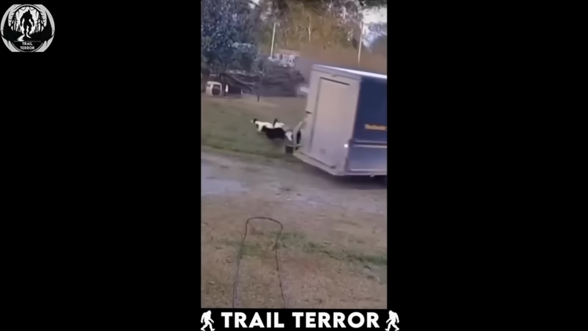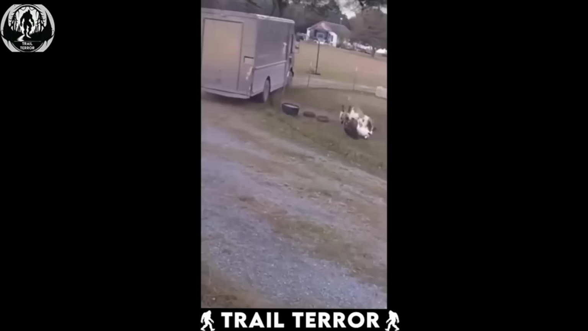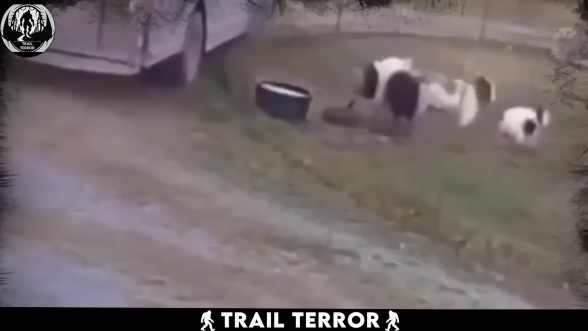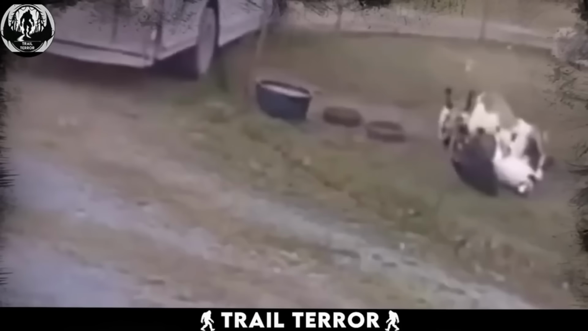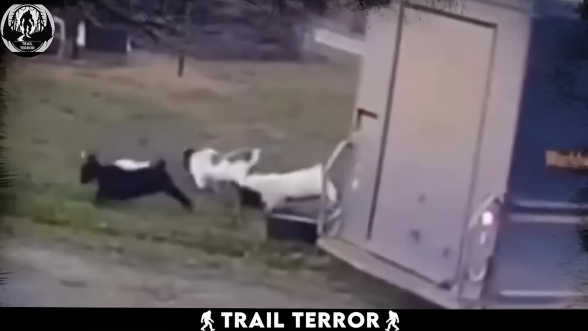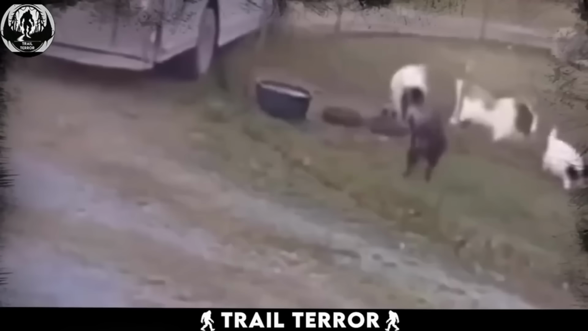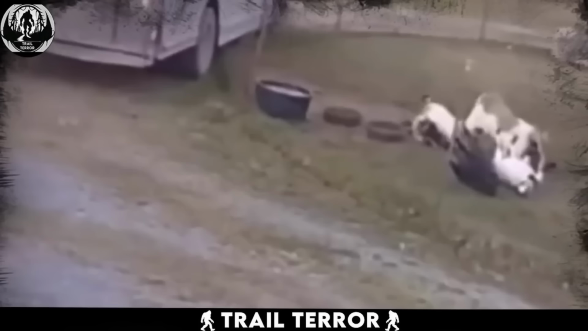Okay, maybe you can chuckle a little, but seriously, this is a condition called myotonia congenita. A sudden sense of danger triggers it, and their muscles lock up, sending them toppling over. It's a bit like what humans experience with sleep paralysis, that terrifying feeling of being awake but unable to move. Luckily for these goats, the condition isn't harmful, just a bit inconvenient if a predator's around.